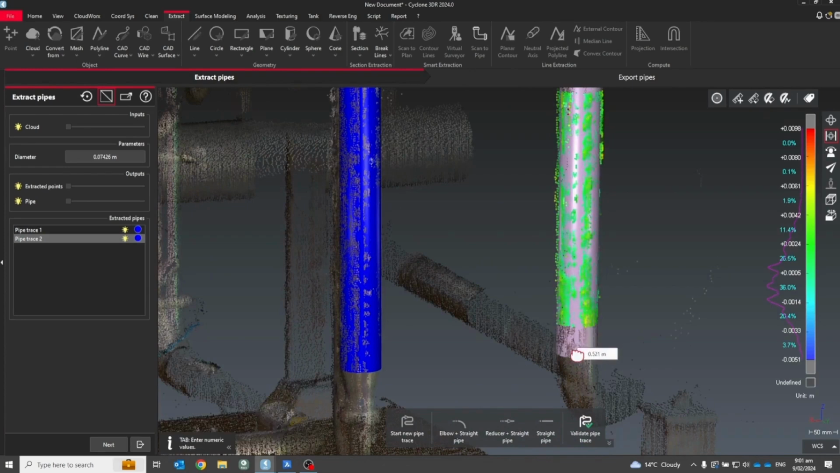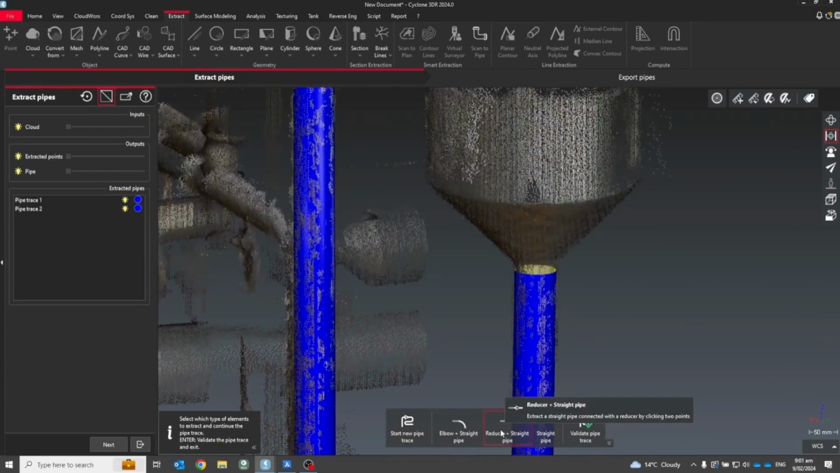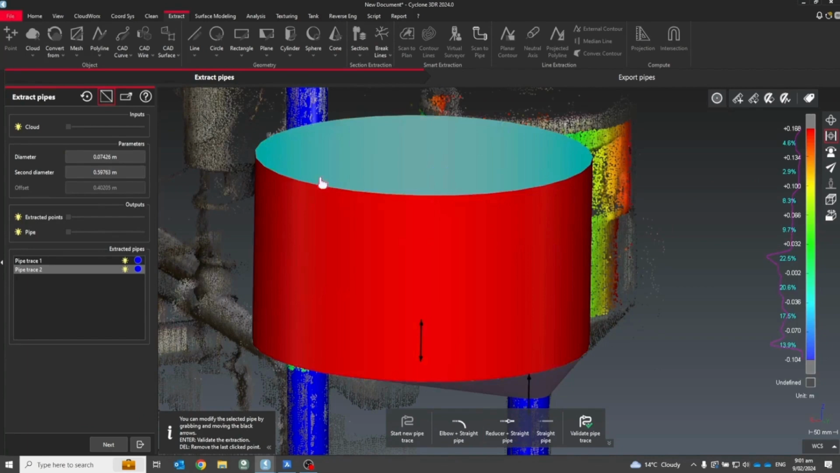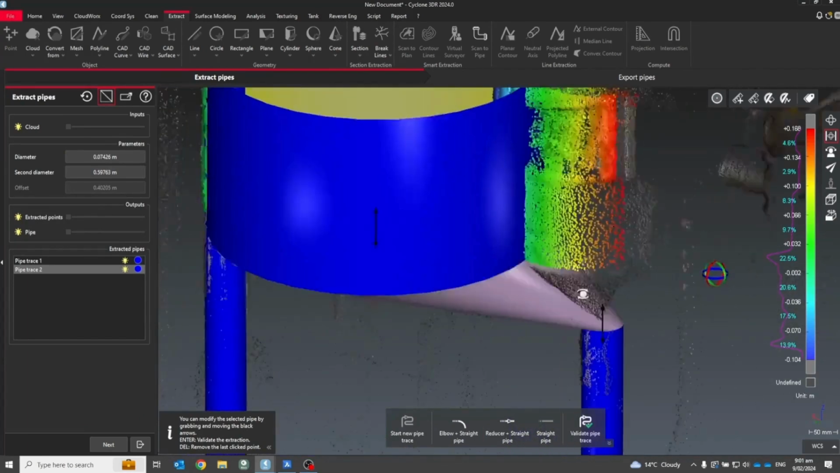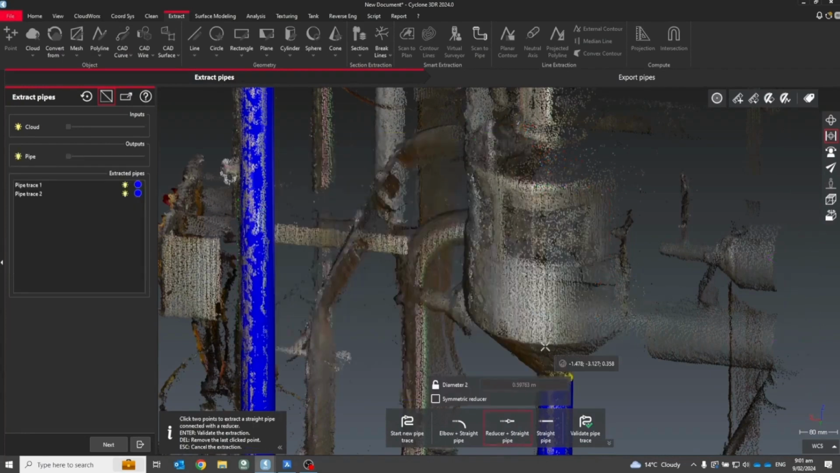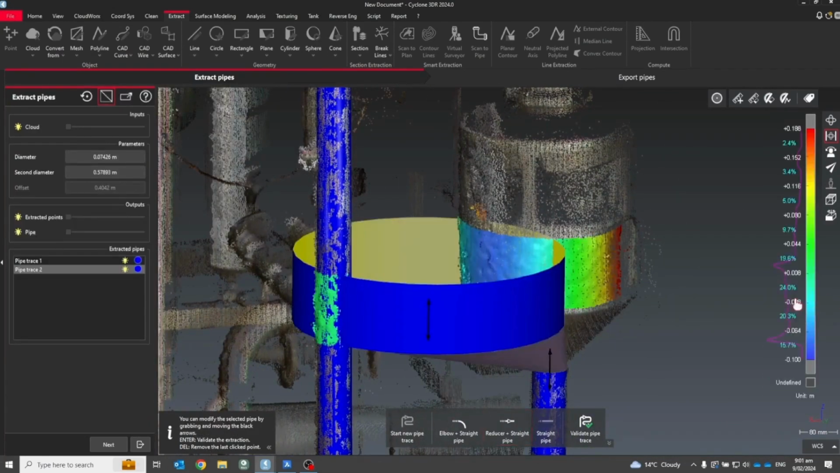So when we've got a reducer changing the diameter of the pipe run, we can use this tool. You select 2 points on the next segment of pipe, and you can see here it's failed to extract accurately, so it's used some of the surrounding point cloud data. Tempted to cut that out, but I'll show that it's not always perfect.